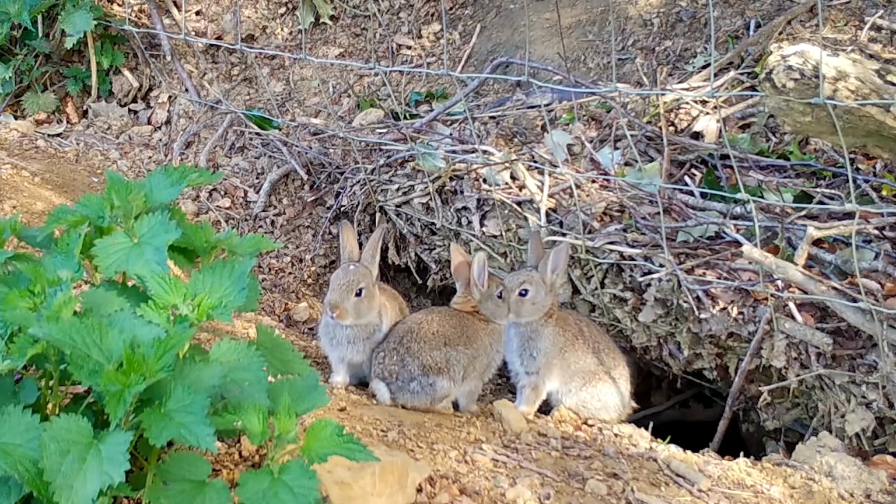Which brings me nicely to another social animal, and one that I think is often overlooked, the rabbit. So this week I had one of my camera traps stationed outside the entrance to a rabbit warren and just get a load of these cuties.